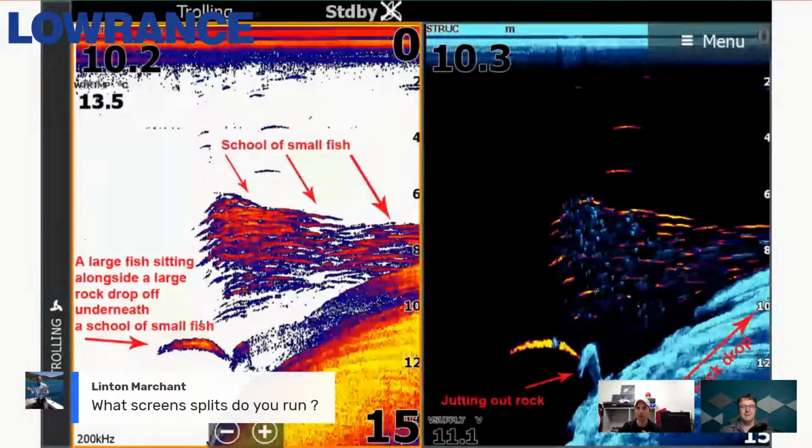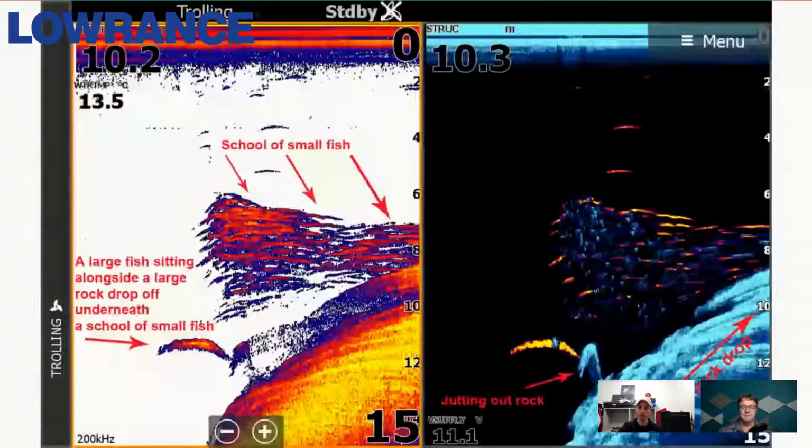Let me bring that screenshot back up. So there you go. So I find a lot more of my fish going over the fish and working out what they're doing and staying put and just watching. So that's how I like to run my sounder, primarily on a standard split down the middle, one on the left, one on the right. Very good.